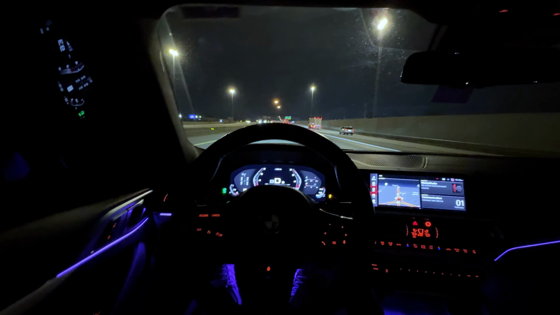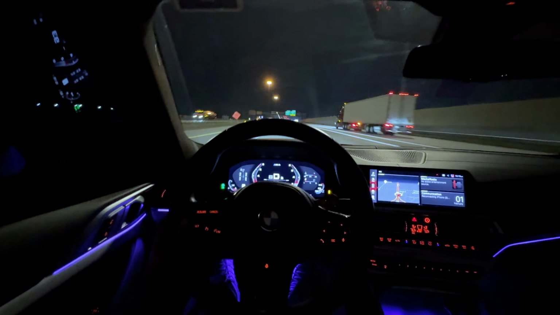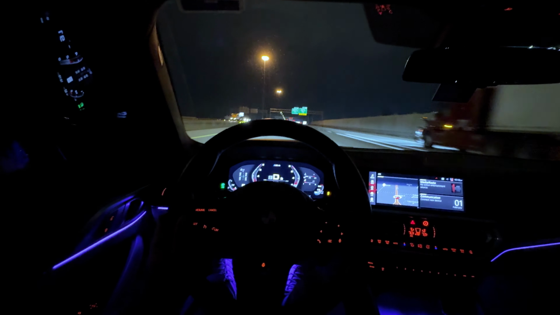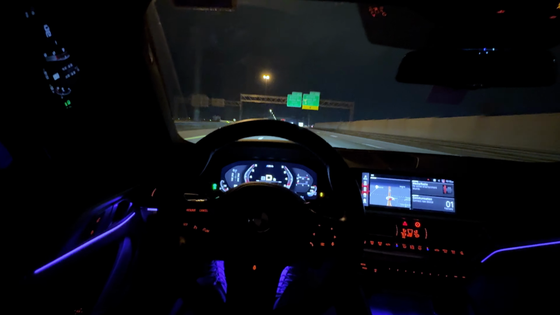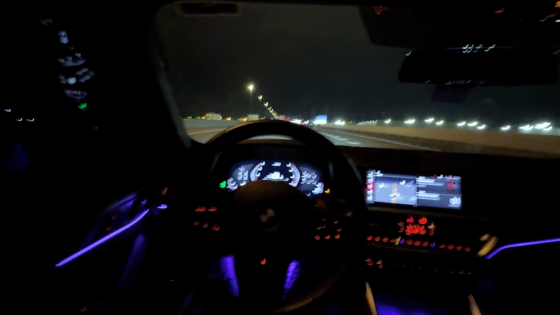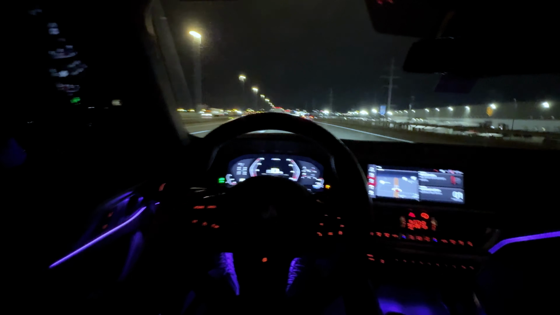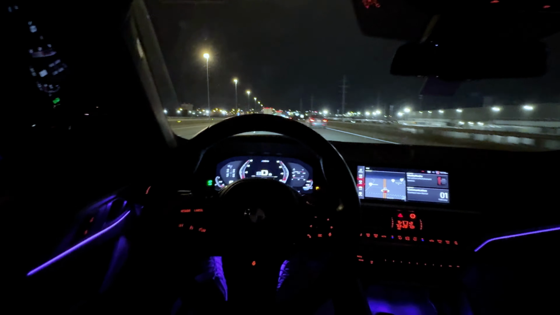I mean, the amount of power you get out of this car is stock turbos, stock internals, stock trans, everything else. It's just pretty much bolt-ons and a tune. And all of this power is from just simple mods.